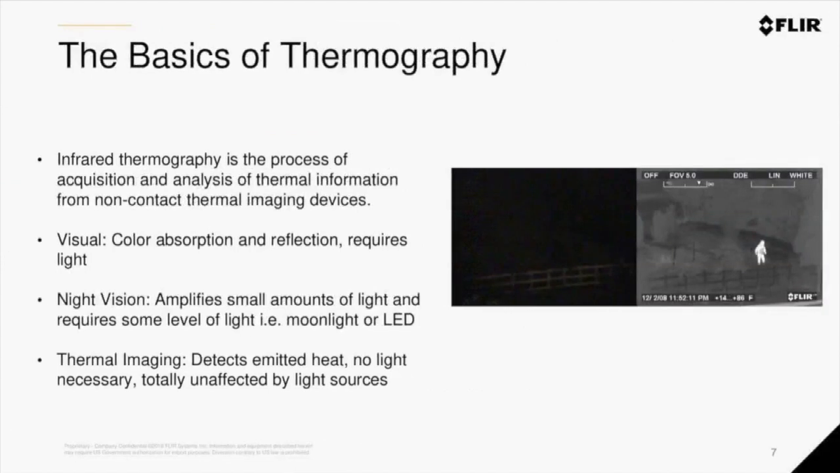Thermography is the science behind what we do. One of the biggest misconceptions of thermal imaging is that it's the same thing as night vision, and it's absolutely not the same thing as night vision. Night vision takes a small amount of visible light and amplifies it, while thermal imaging is detecting emitted heat and is totally unaffected by light sources.